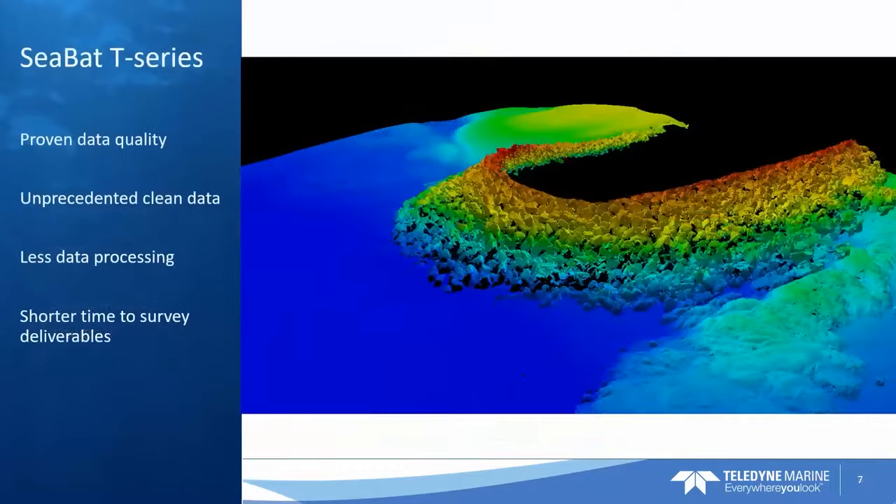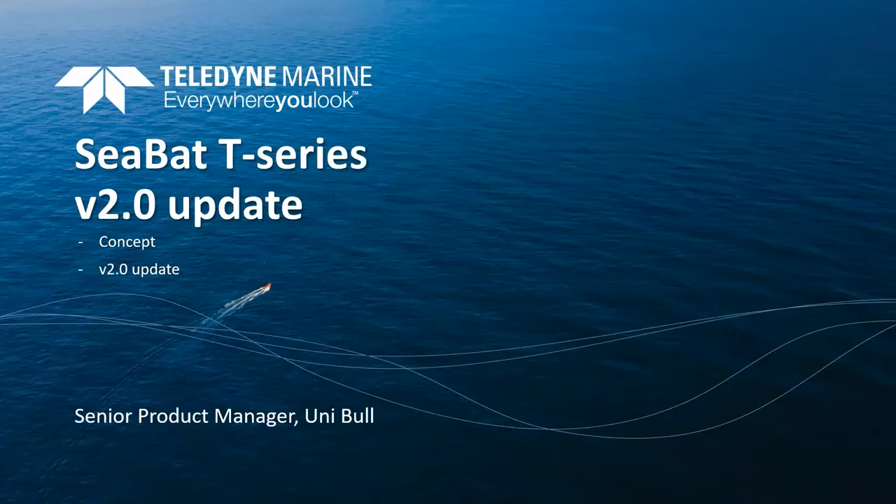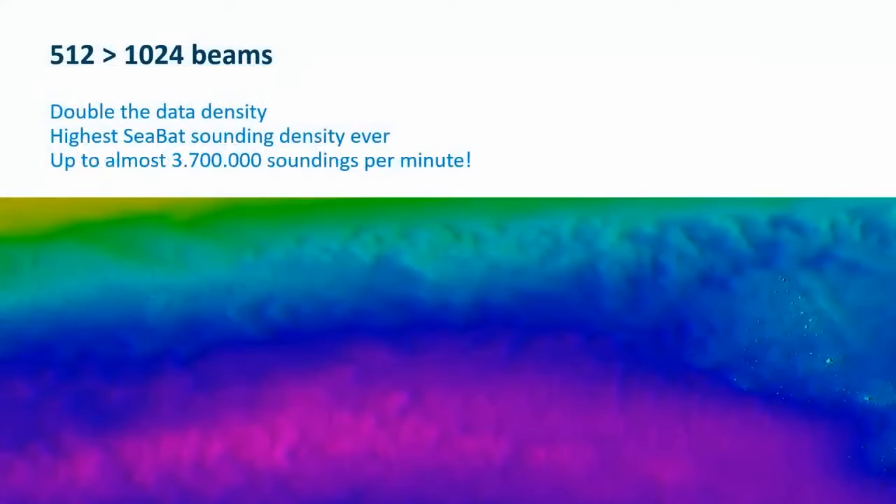The T Series has been known for a couple of years now for its excellent data quality and its quick turnaround time from deployment to final product. The version 2 updates consist of two primary feature updates. The first one being that we've introduced 1024 beams. So we've upped our data density from the already very high density 512 to 1024 beams per individual ping. That is by far the highest SeaBat sounding density we've ever seen.